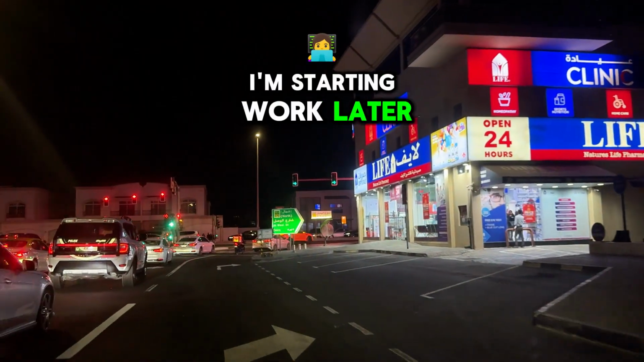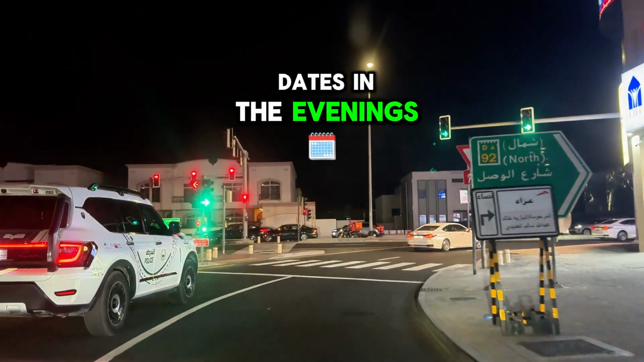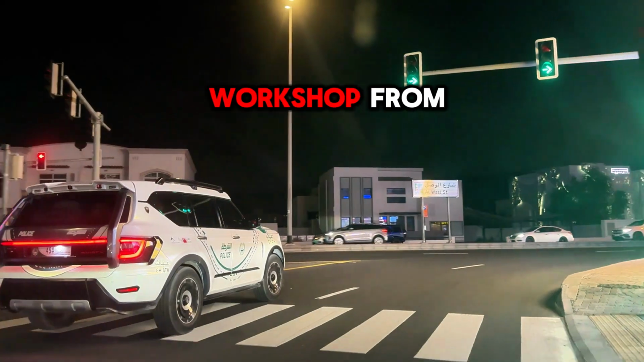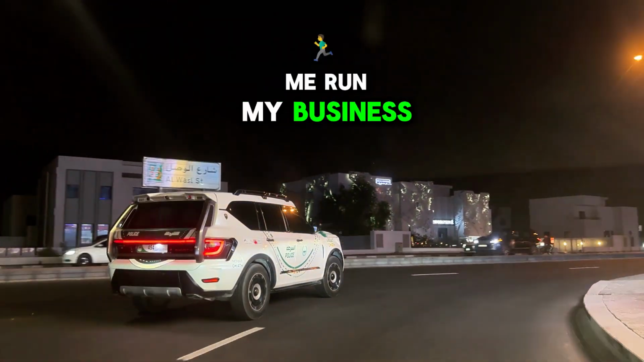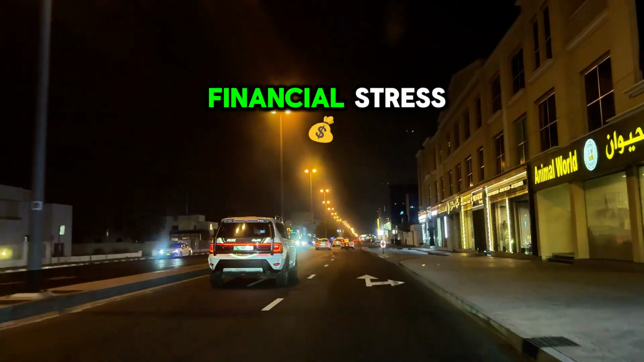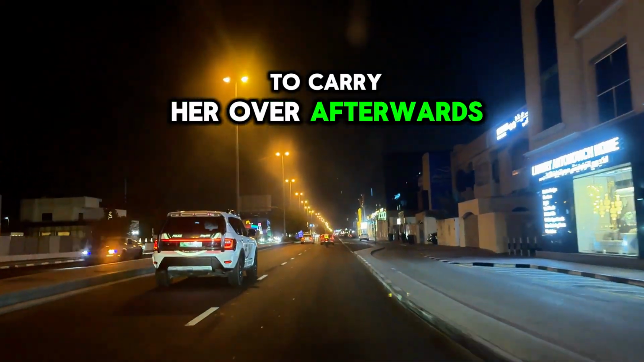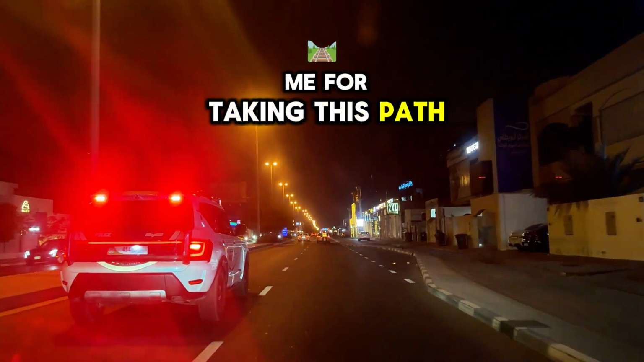I'm starting work later and finishing earlier each day, to make her breakfast in bed and take her on dates in the evenings. My landlord, who I rent my workshop from, has agreed to let me run my business rent-free for the next 6 months. Which means significantly less financial stress, and I can save a lot more, so she has something to carry her over afterwards. I hope she'll forgive me for taking this path.